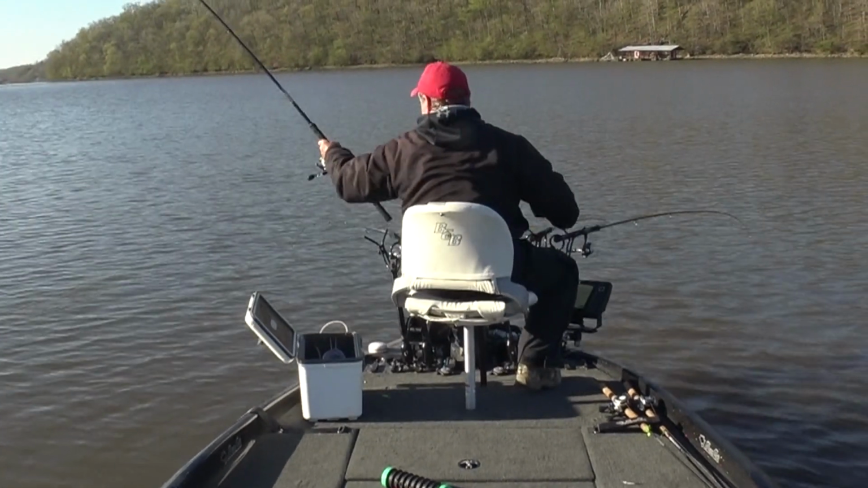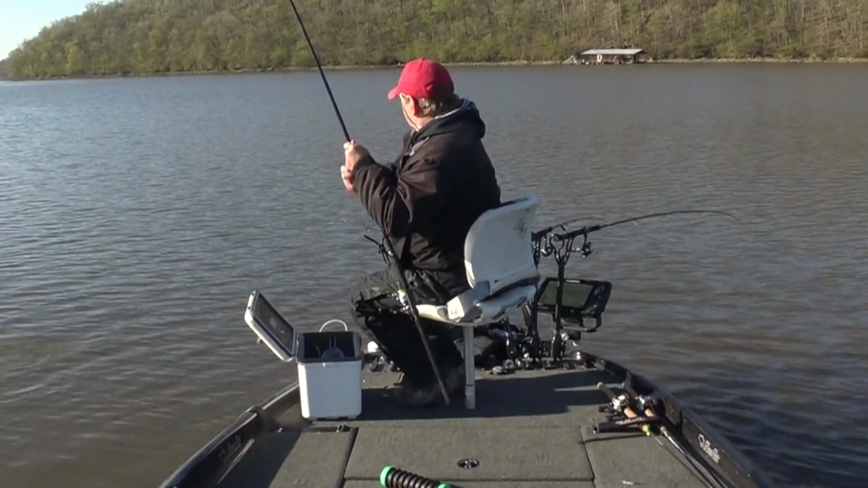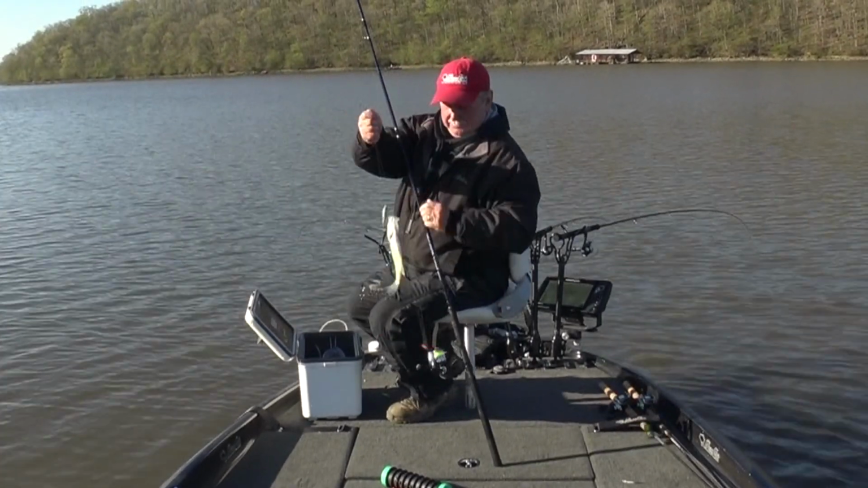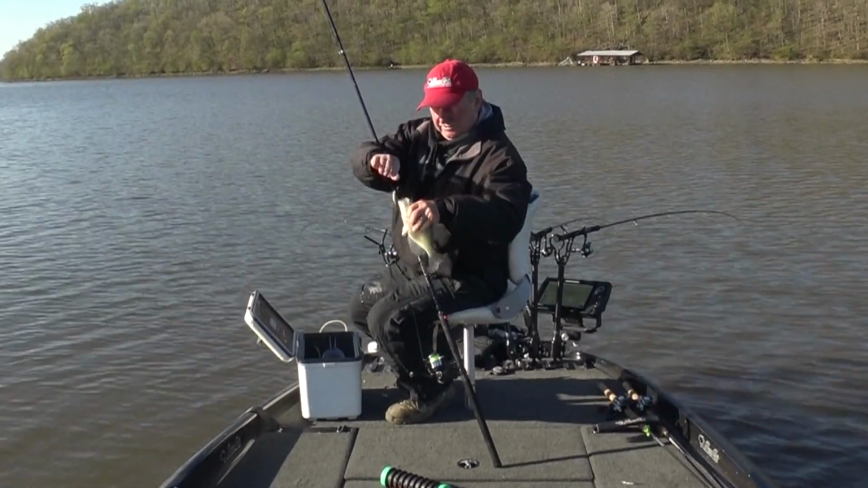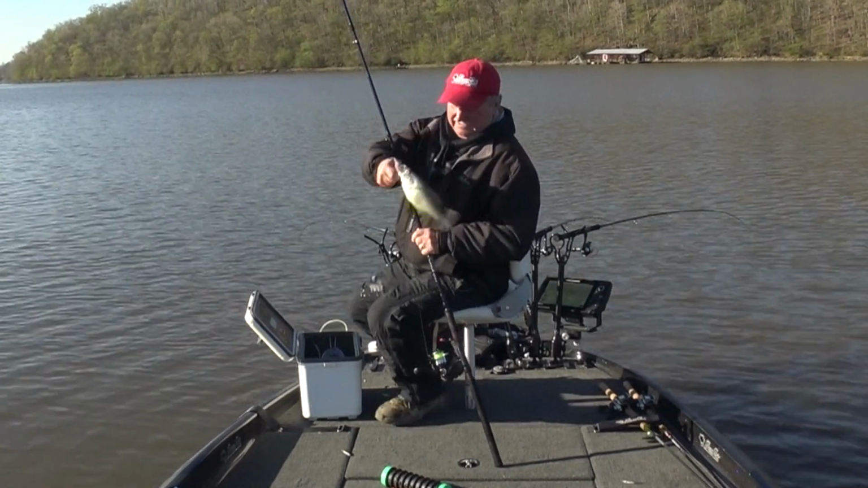Oh, got a fish on there. There's a little better fish. Sitting there watching that live scope and certain rods, and then they sneak up behind you and get one out where you're not looking. A little 9-inch fish.